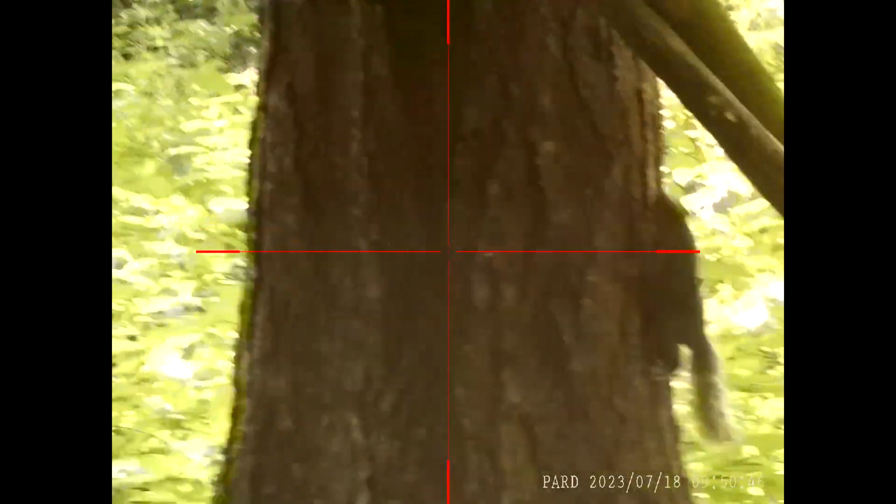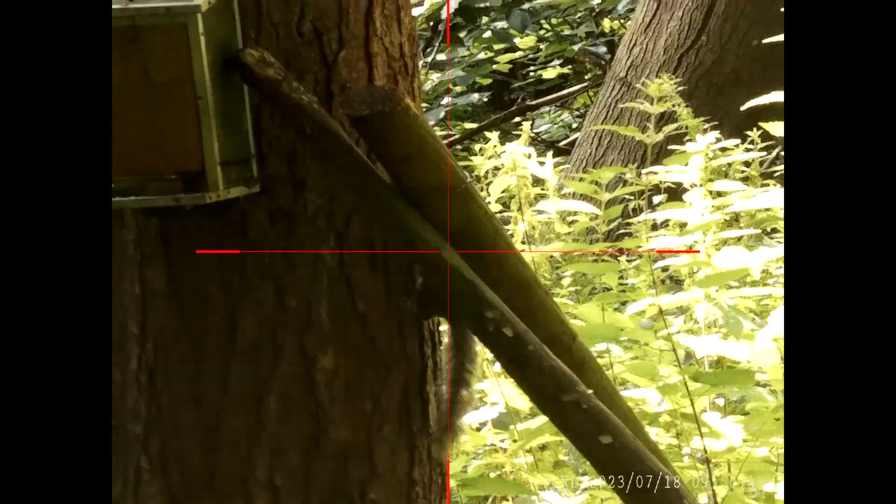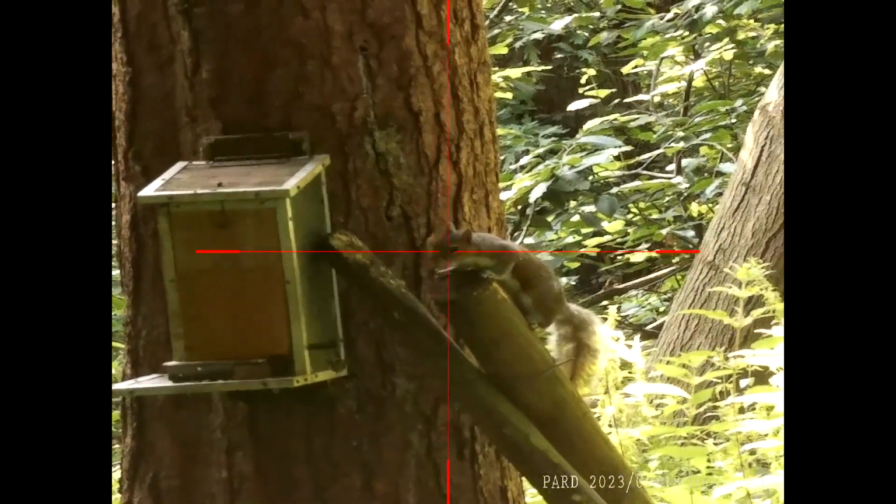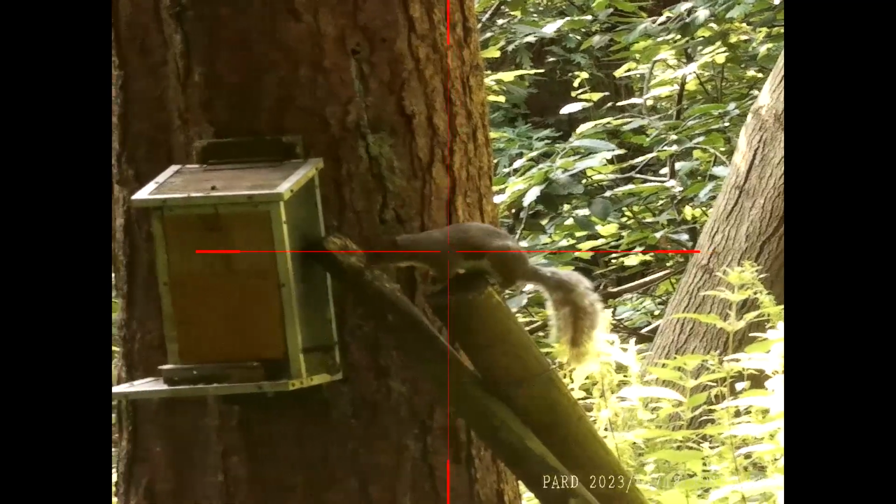Yep, there we go. Must have gone down on the ground. Another half grown. So they all count.